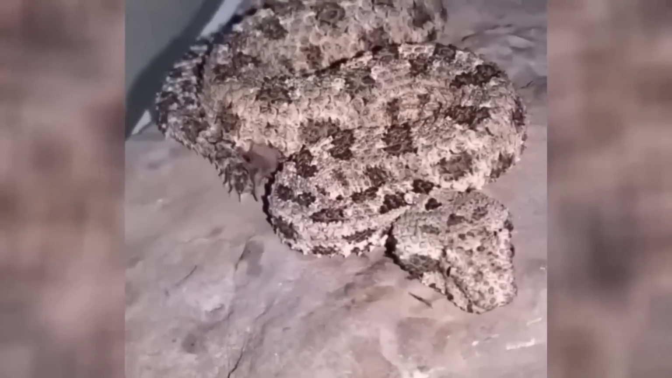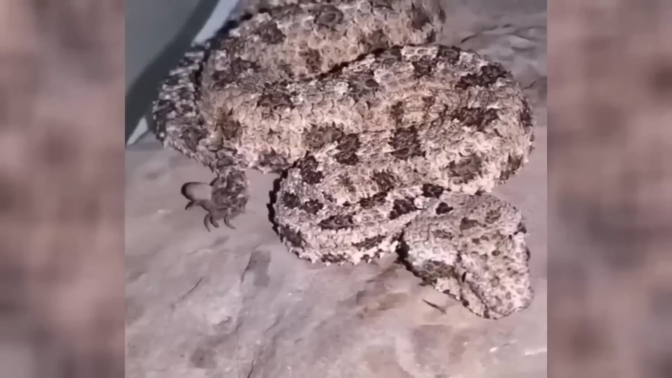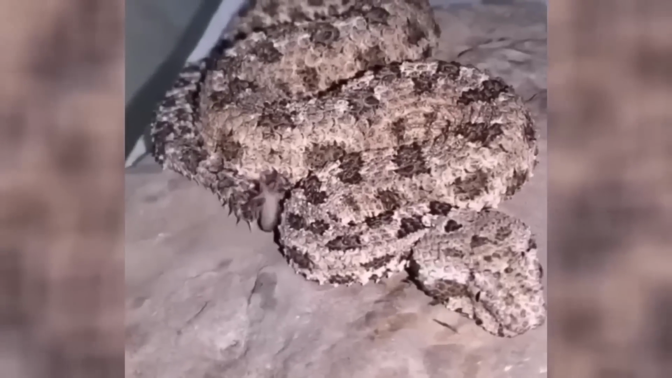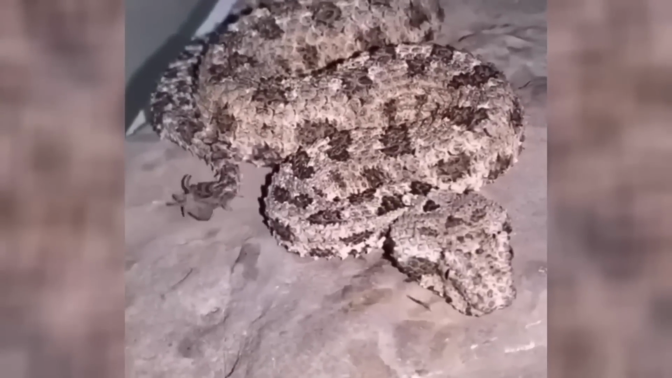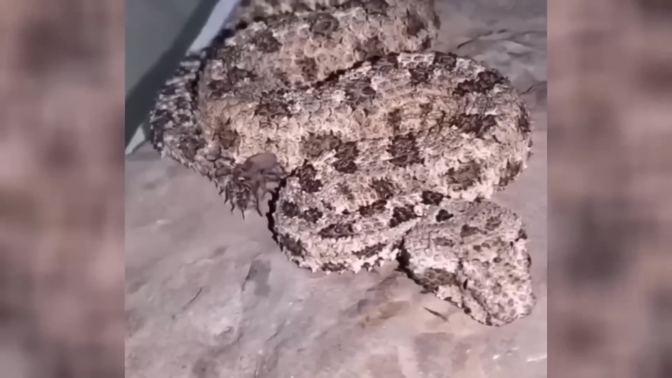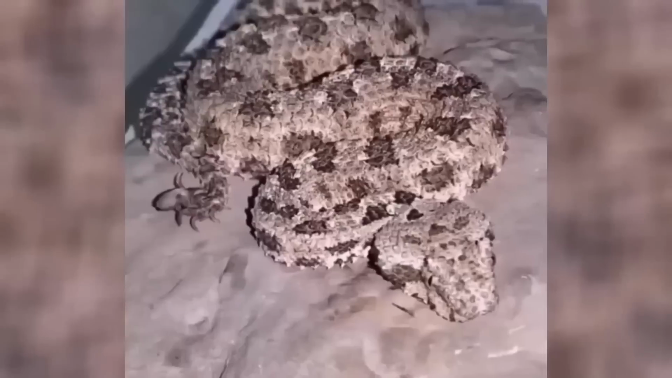This clip is great. We see this horned viper laying here and there's a spider crawling around. Oh no, that's just his tail. What? The spider tail horned viper has developed this unique hunting tool. Its tail looks and moves like a spider in order to lure in hungry birds.